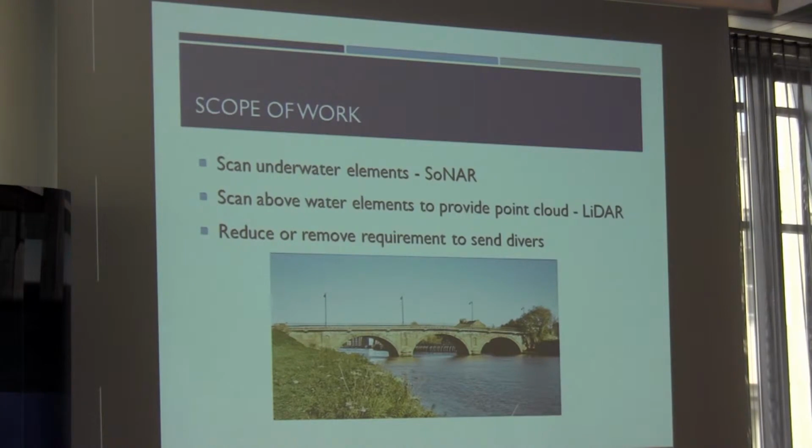We also were looking at scanning the above water elements to provide a point cloud. So we're using laser scanners to produce a LiDAR point cloud. And essentially our client wanted to reduce or potentially remove the requirement to send divers down.